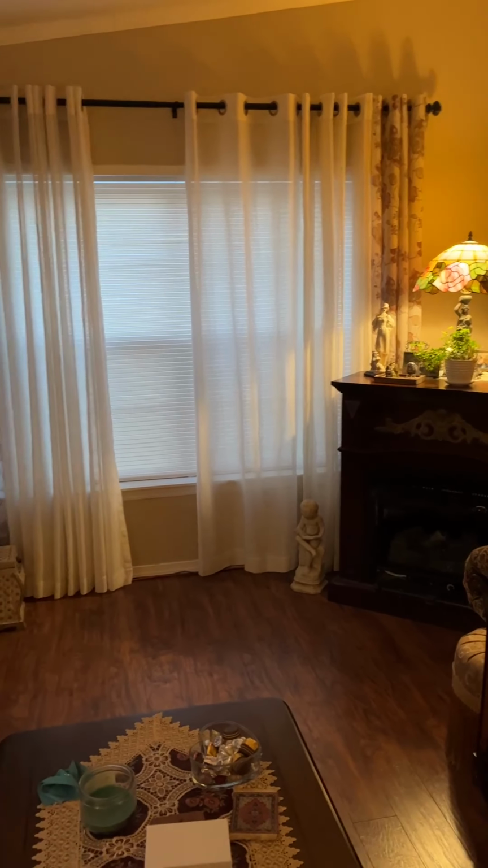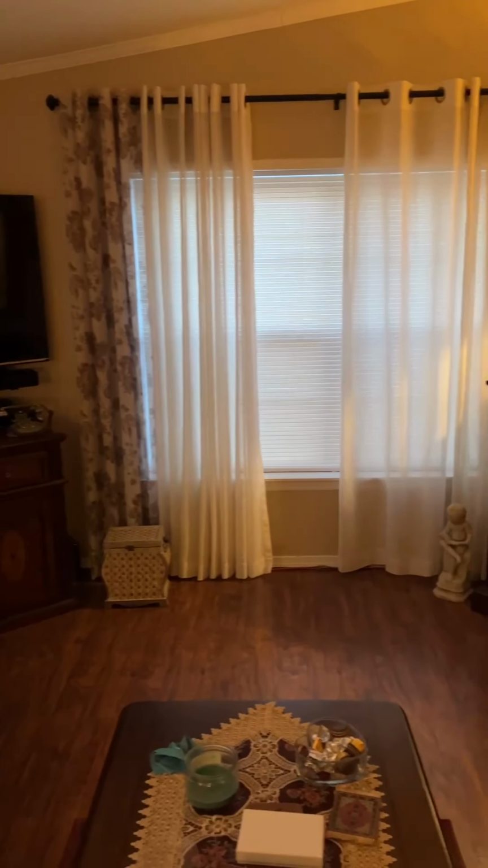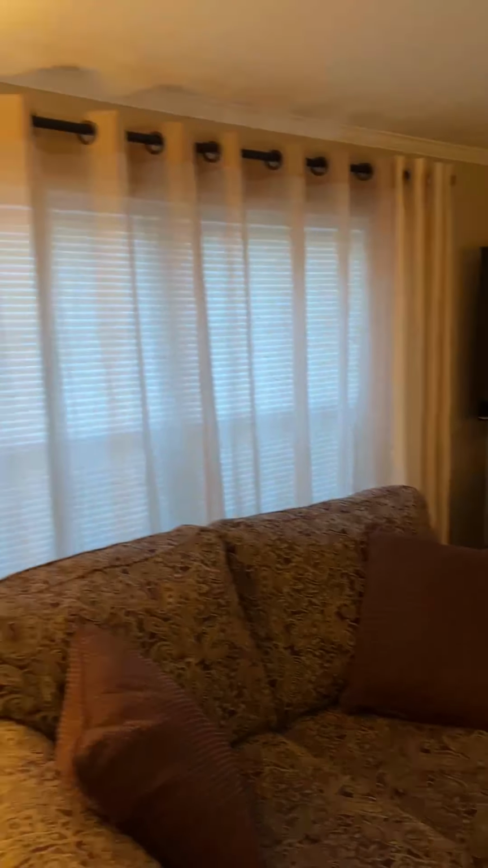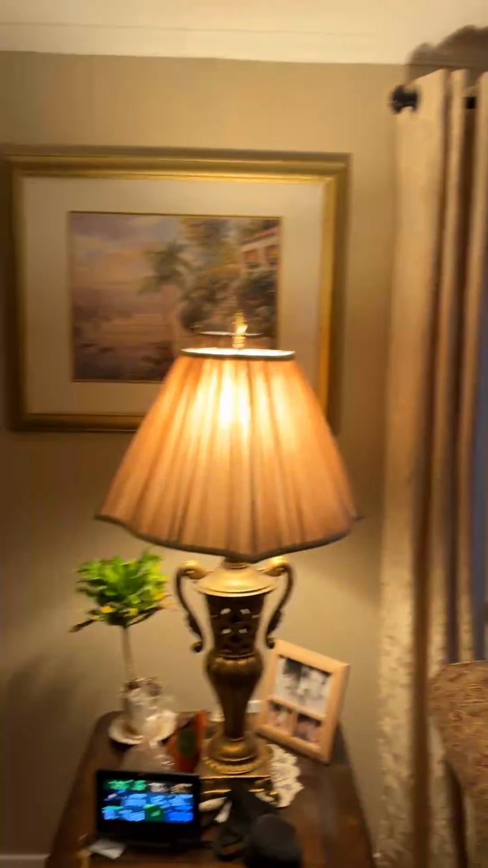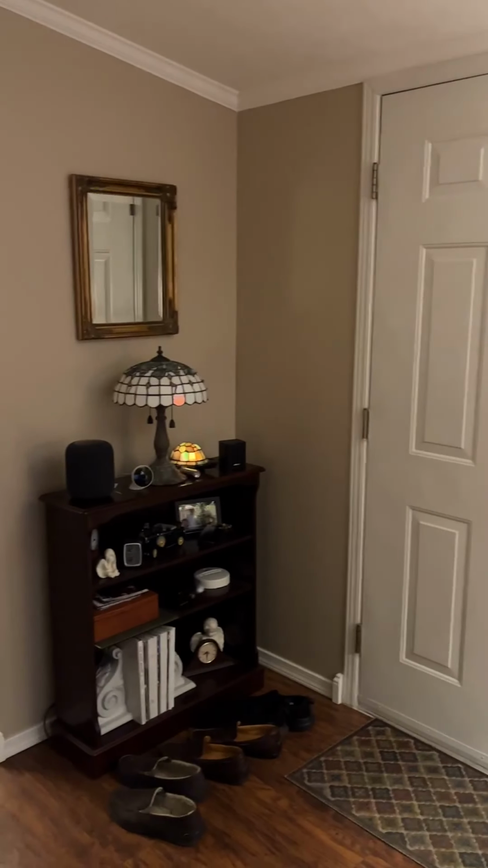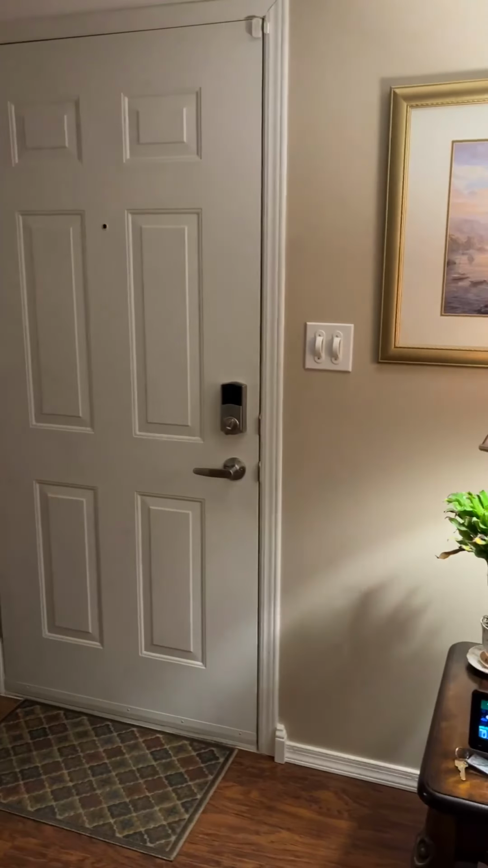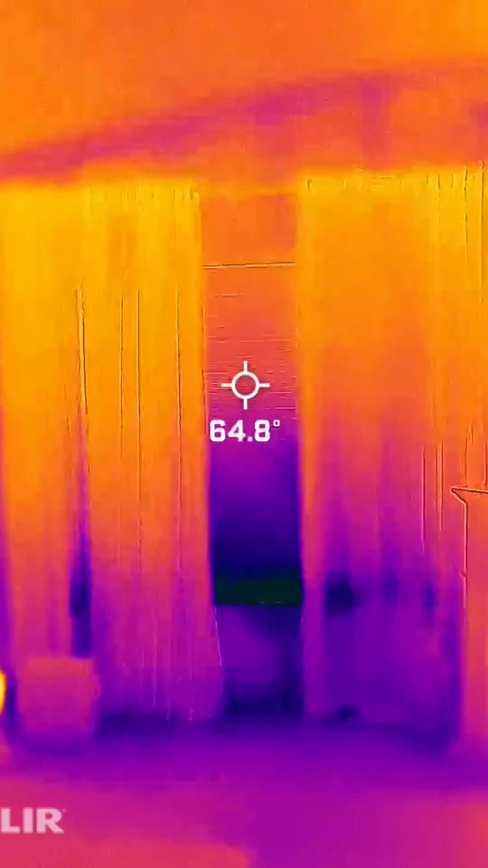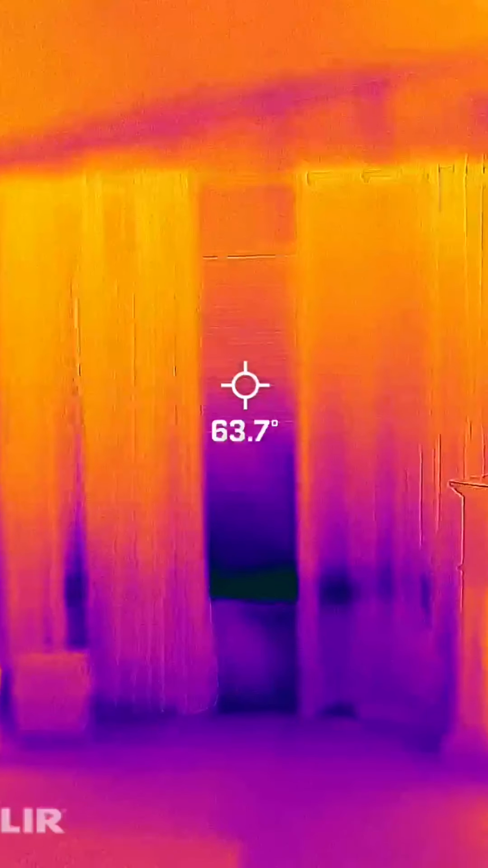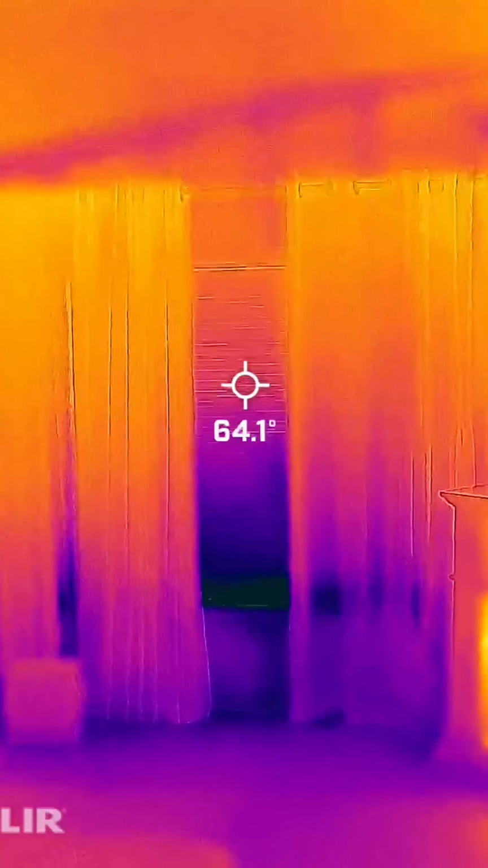This is the same area we took with the infrared camera, and you can see there's no signs of any cold. Looks perfectly normal. You wouldn't believe all the heat that's being lost. It's a really cold morning, I think 12 degrees. I thought it would be a good time to do an energy audit.